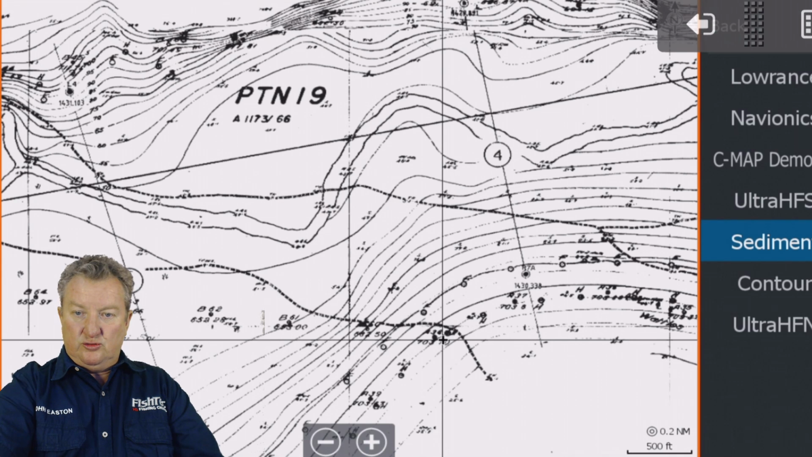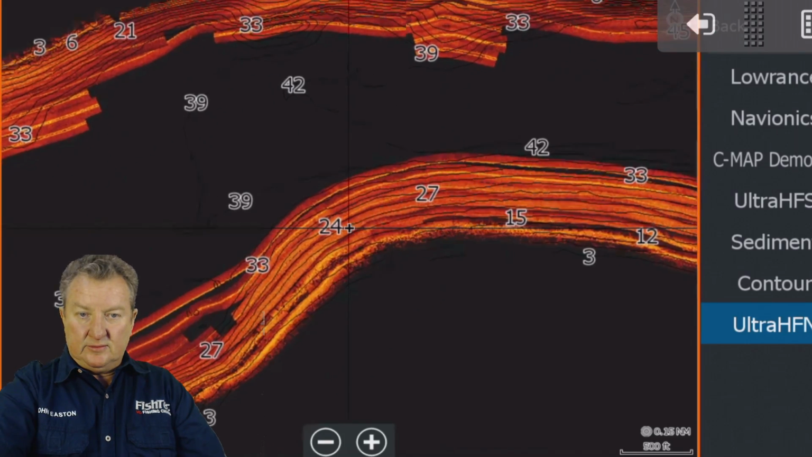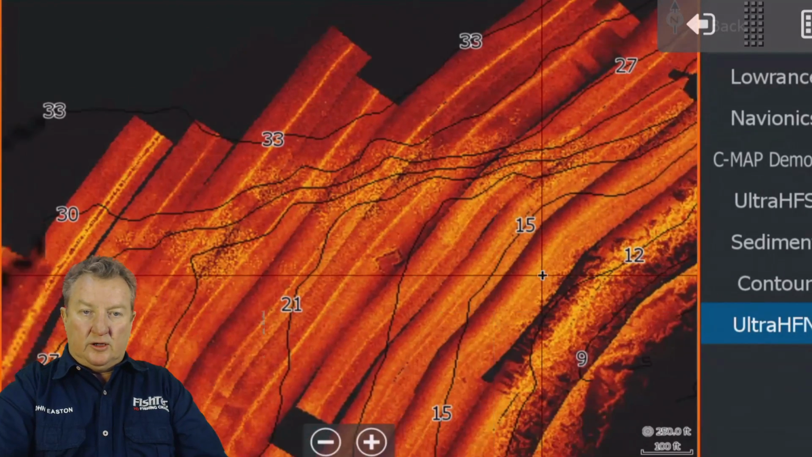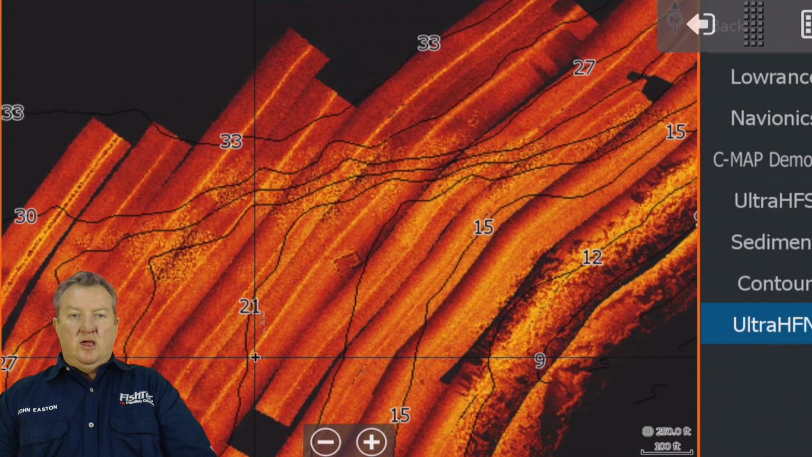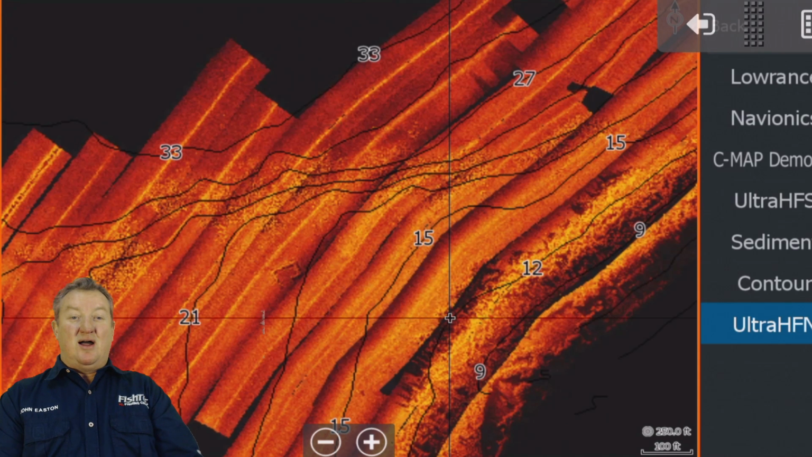Let me go to this quickly. We're going to go to Ultra HF North. Let's see if I can find this first. Yeah, let's look at this area here. This is Ultra HF North. You can clearly see there's a bank here. There's a ledge. This is a very, very popular place. That's why I'm highlighting it tonight, because most of you know about this area. There's no real surprises here whatsoever.